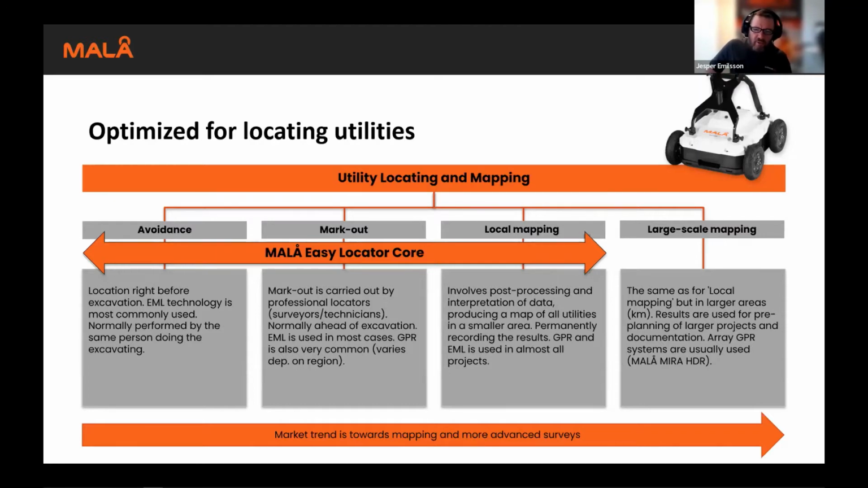You can do local mapping with the EL Core. The software is smart. You can get a lot of support when working with it. Andreas will come back to this later. I think it can also cover the need for avoidance and markout.